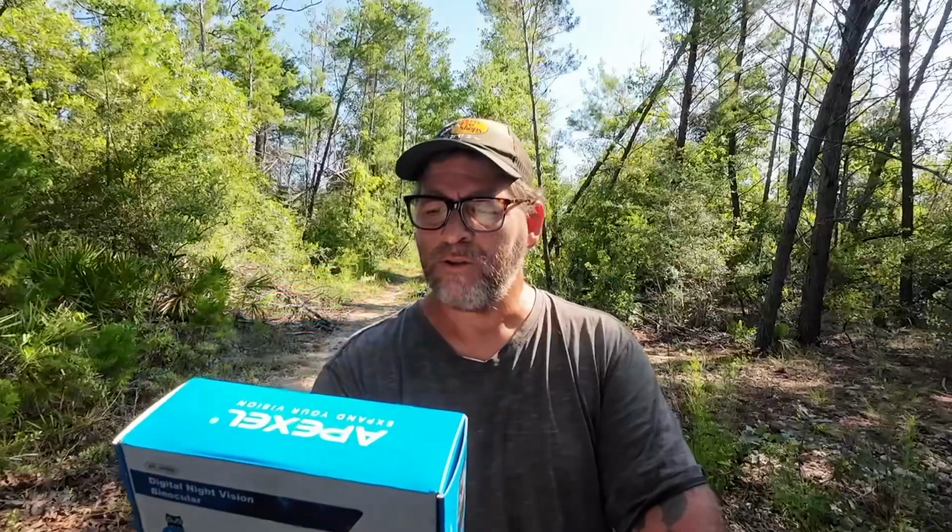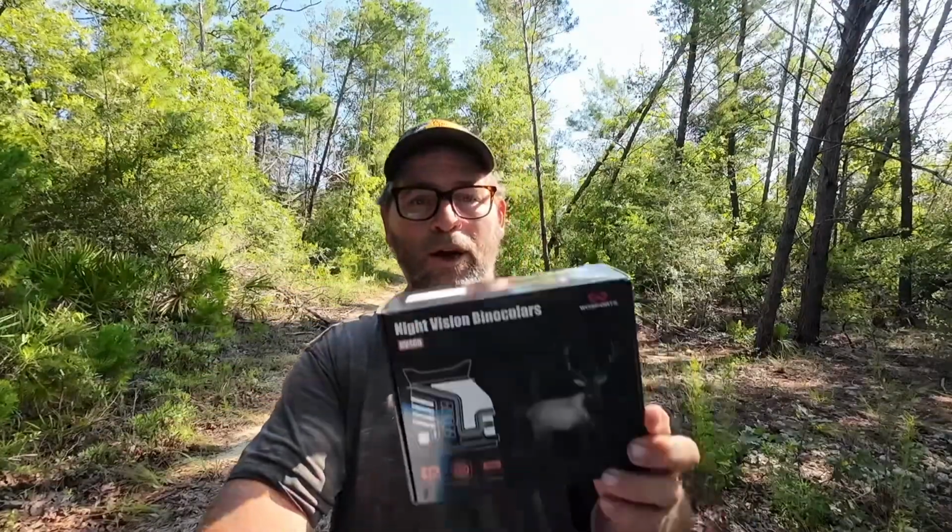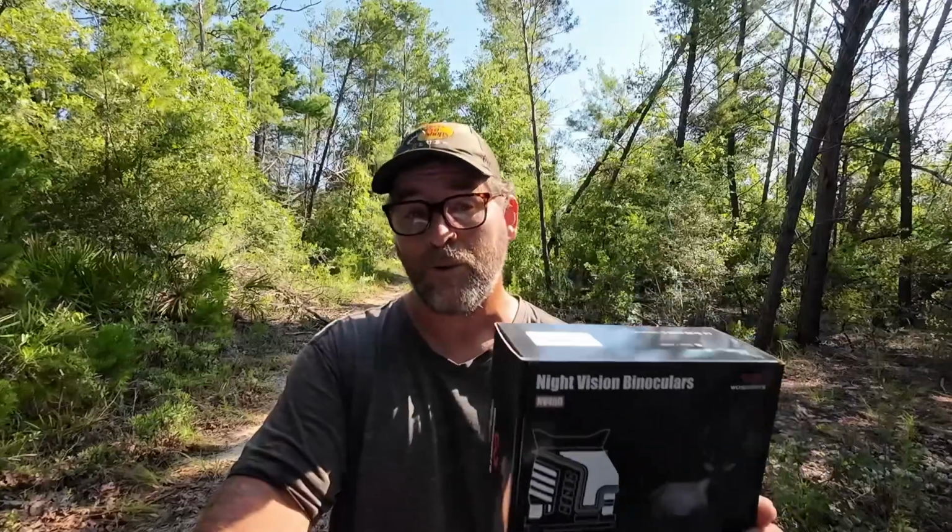I've got both boxes upside down from the start. All right, let's see, I'm looking for the weight. The weight on the Apexel is 350 grams. The weight on the Wosports is 609 grams. Let's see if it gives the infrared power.